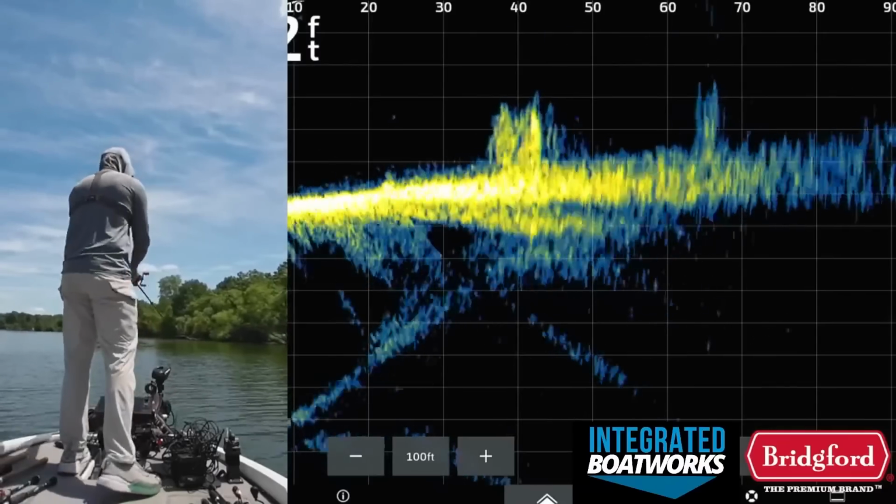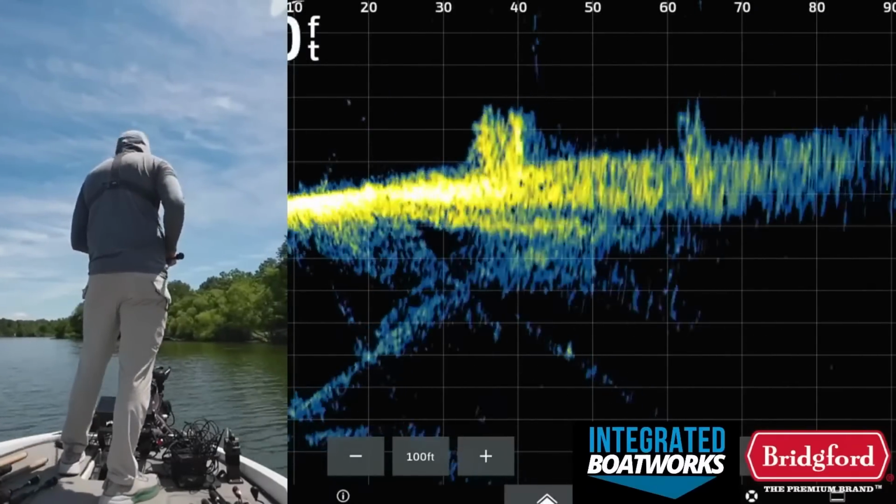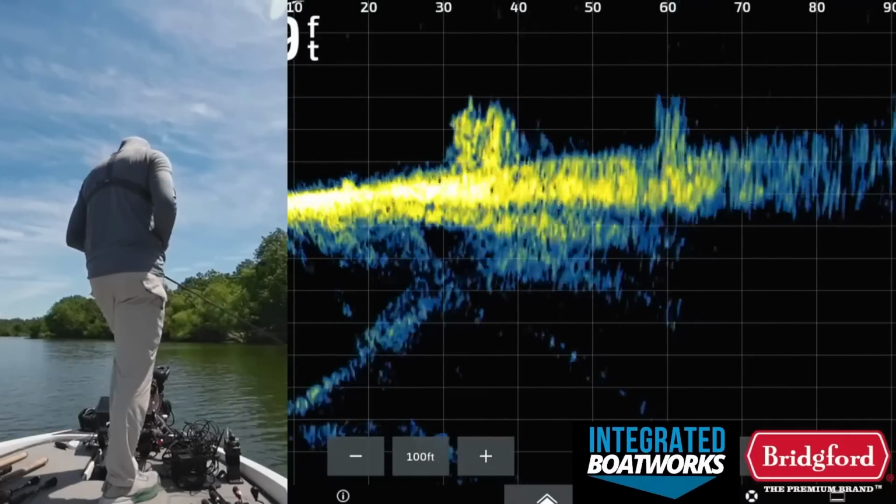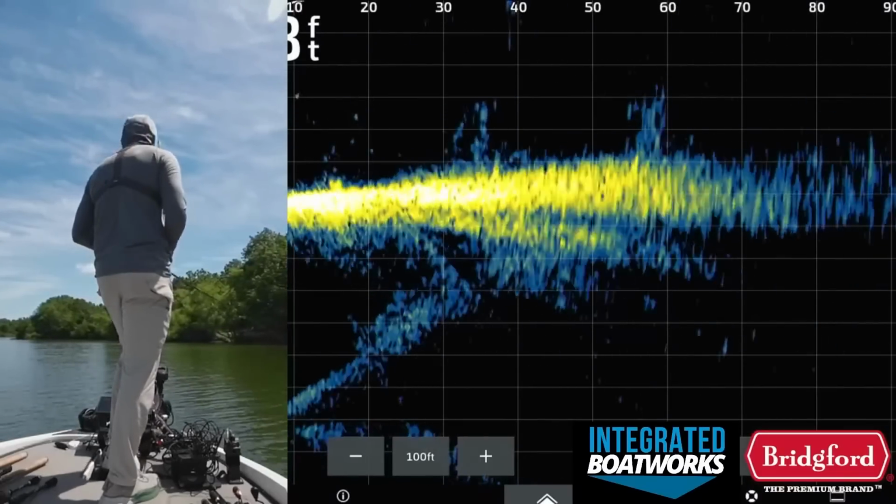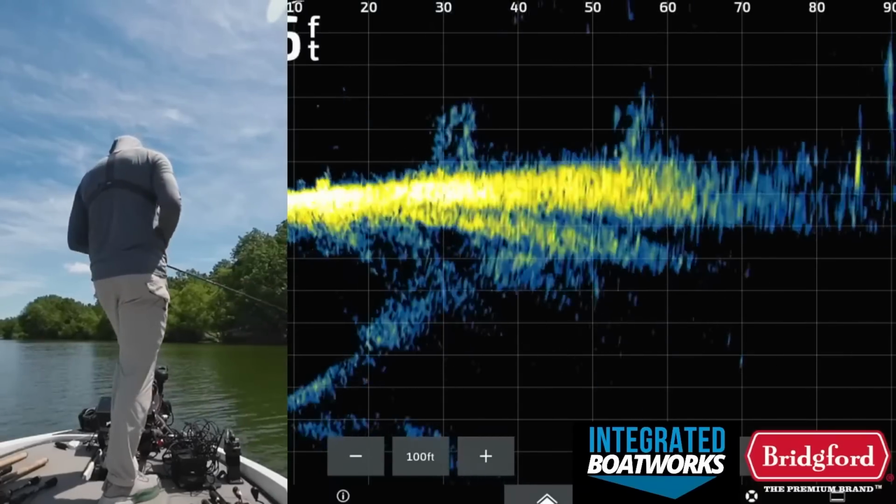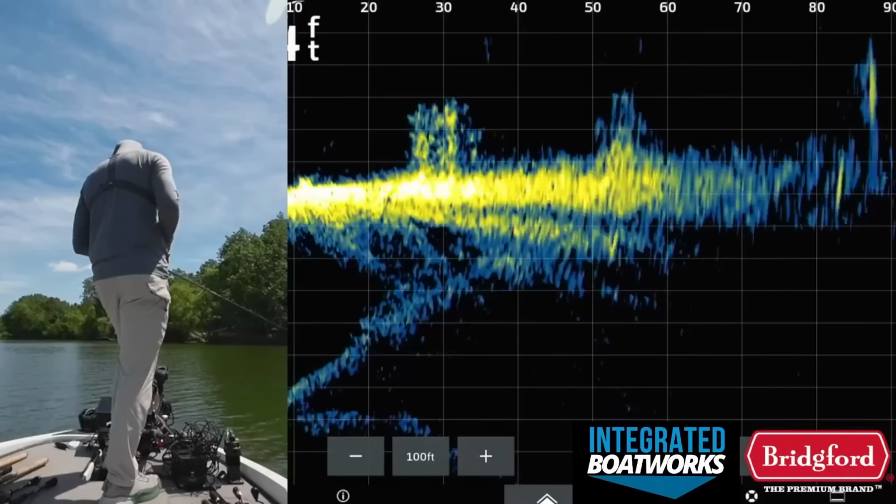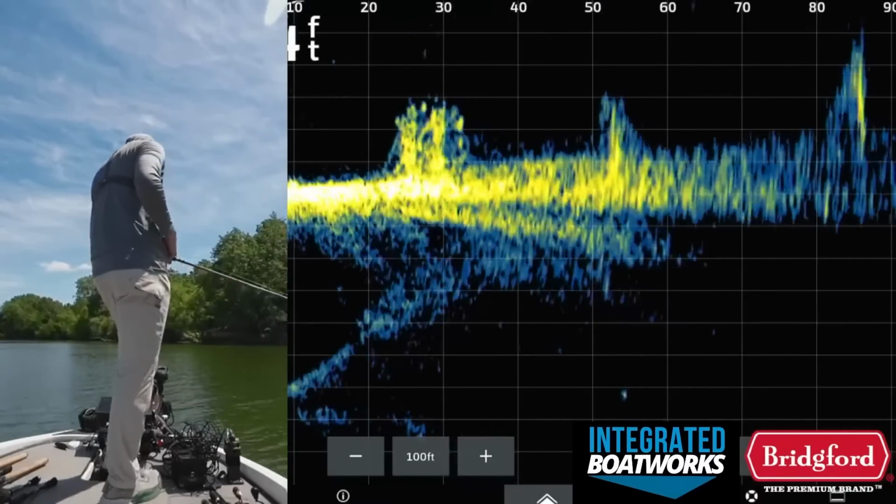One more that's at the end of that cast there. Should be another one way out there too. That's sad we didn't get one bite off any of these though. But that's also the game. Again, if I catch a fish after fishing 10 or 15 brush piles, I'm pretty happy. You're just playing the odds.